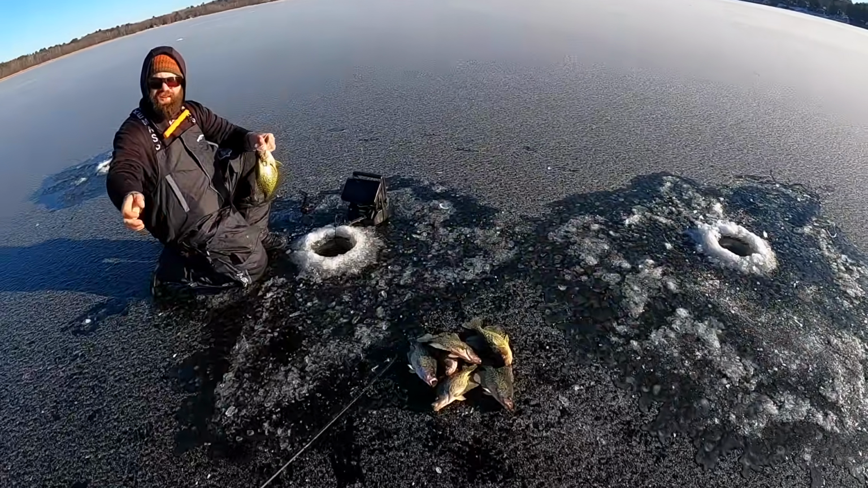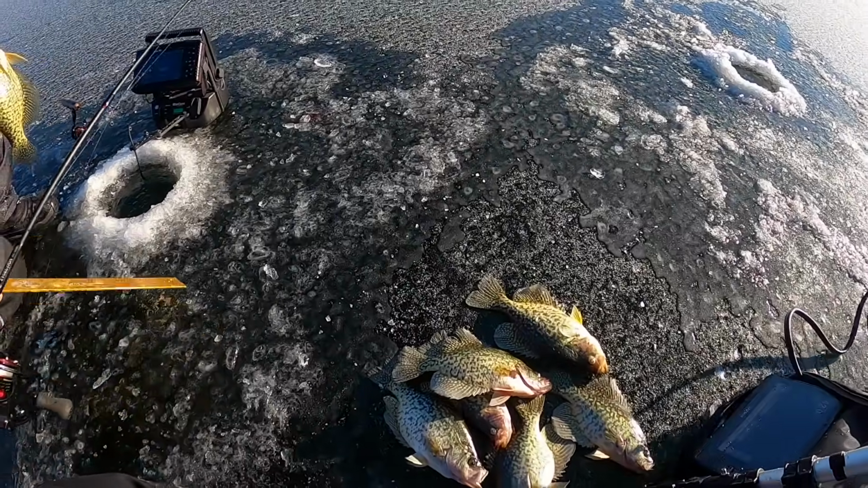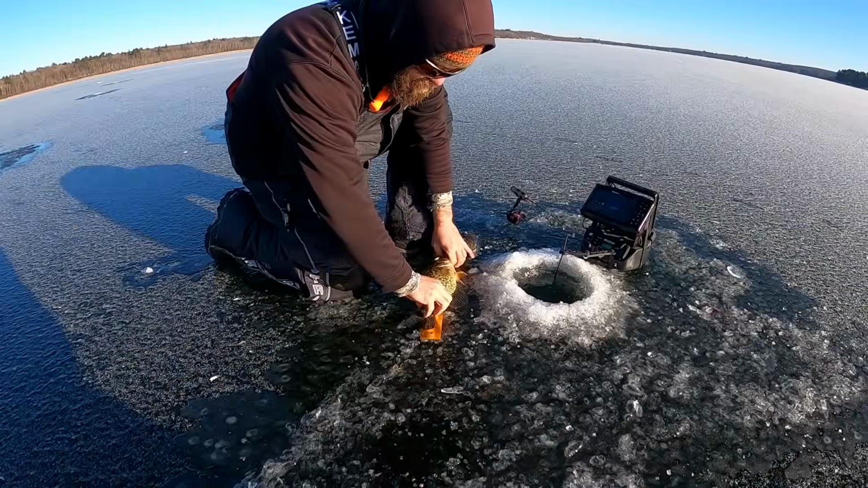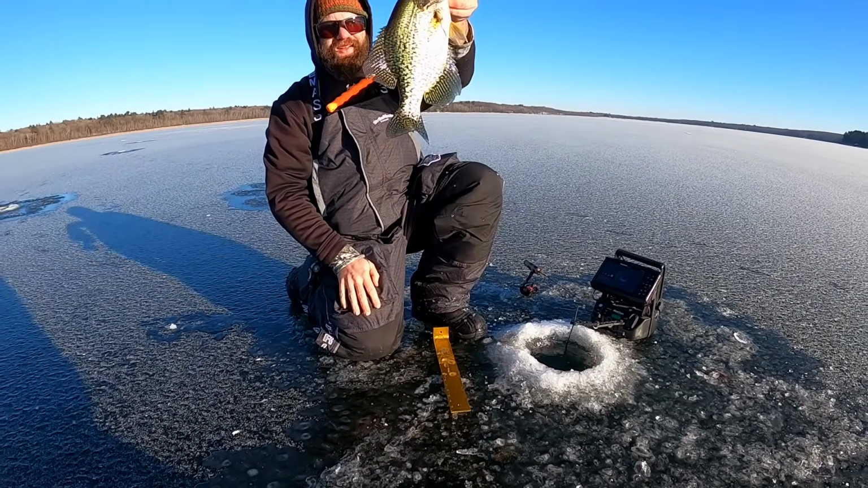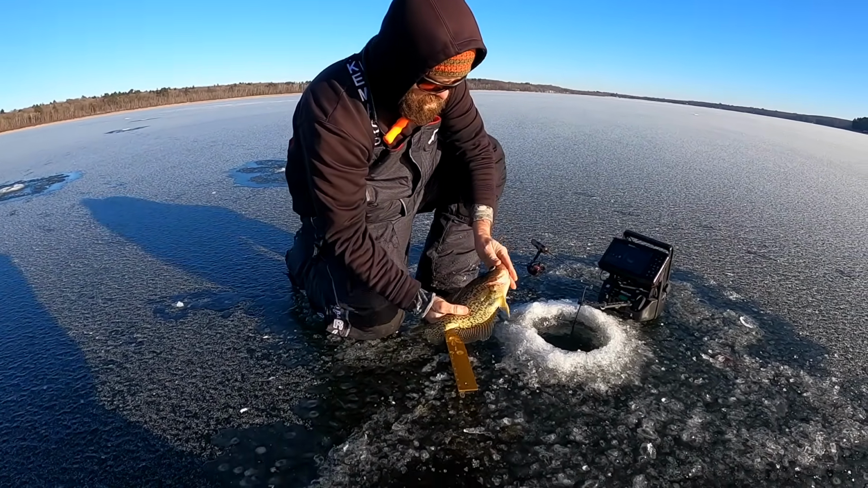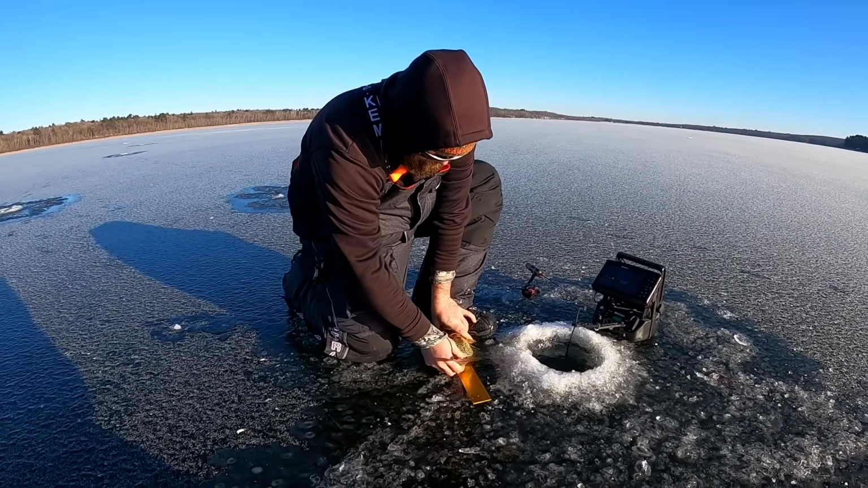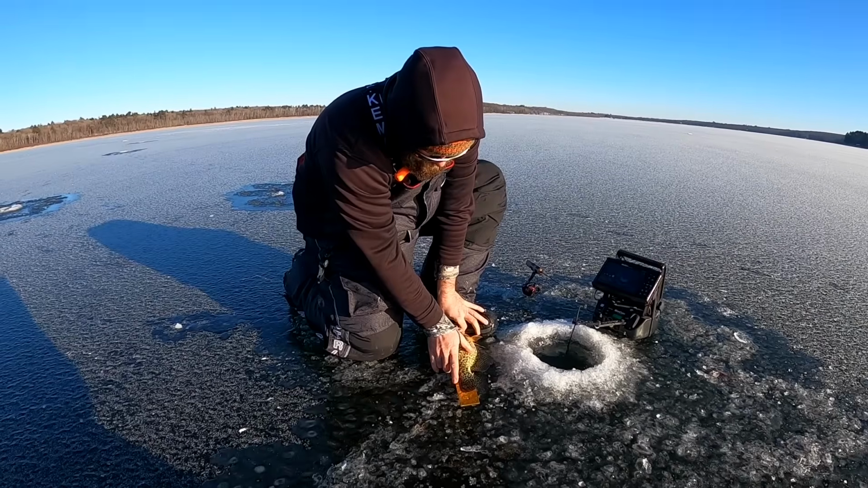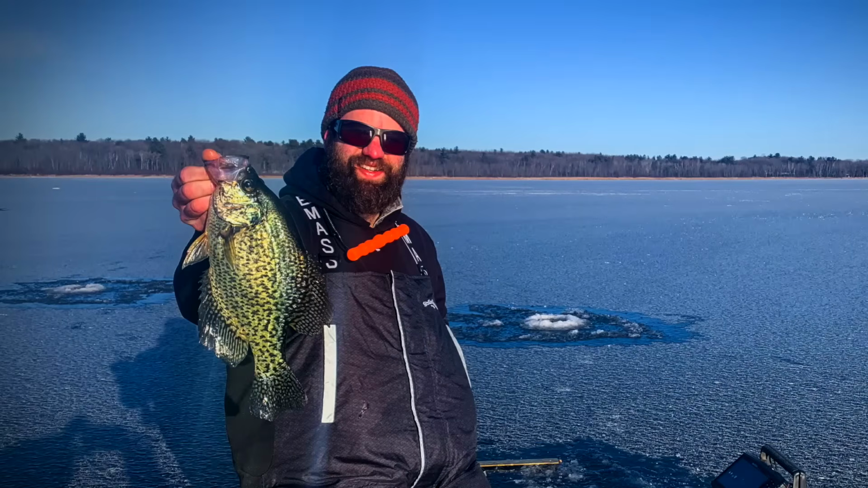Oh, gorgeous, dude. That's a tank. 13 3/4, dude, mouth open. 97% of people measure it with the mouth open, just off the bump and round up. That's a 15-inch. Awesome fish.